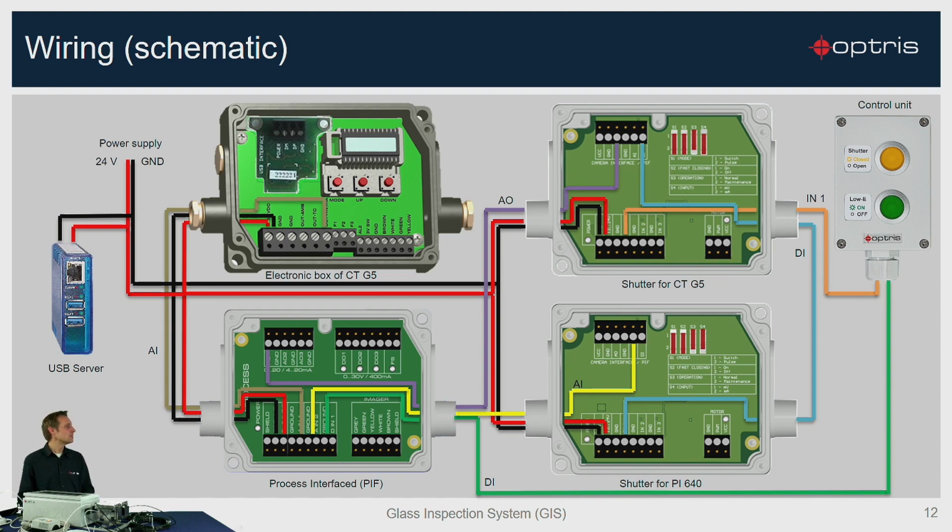Here you can see we have one connection which goes to the first shutter, and the second connection goes to the second shutter to open the shutter. At the same time, if the signal comes from the remote control to open the shutter, our shutter box forwards the signal to the process interface, and the process interface forwards the signal to the Pix Connect software, which starts the line scan procedure immediately.